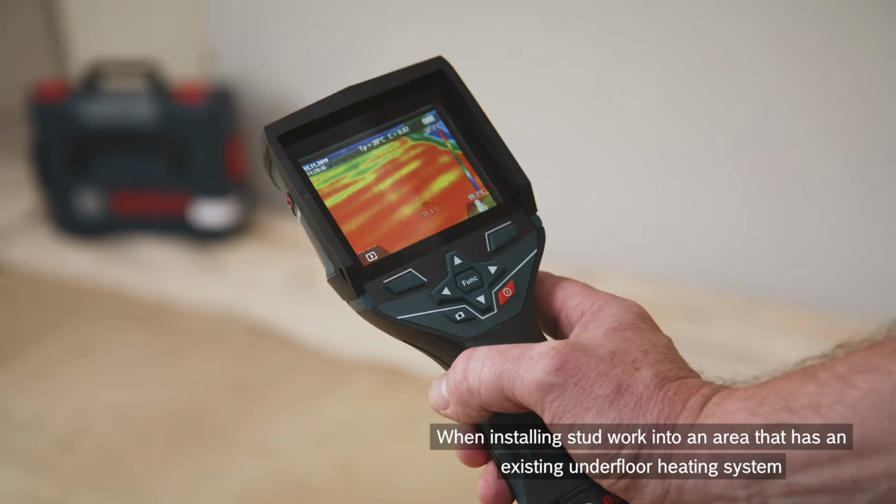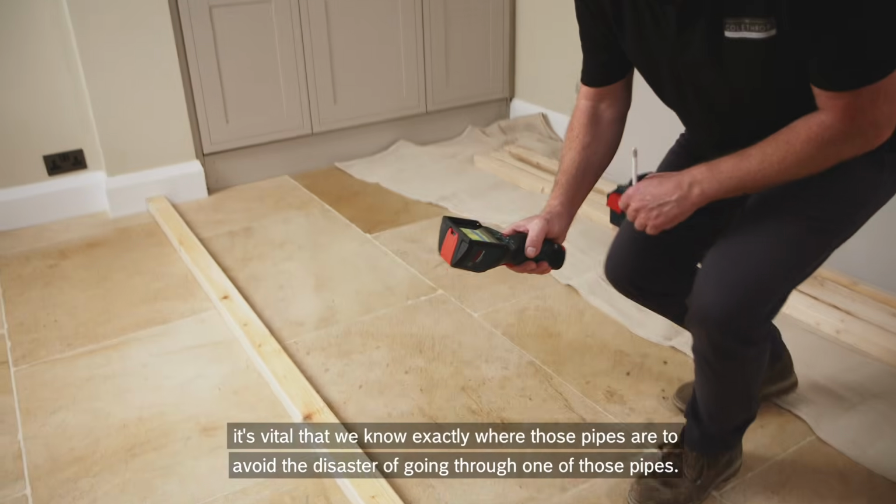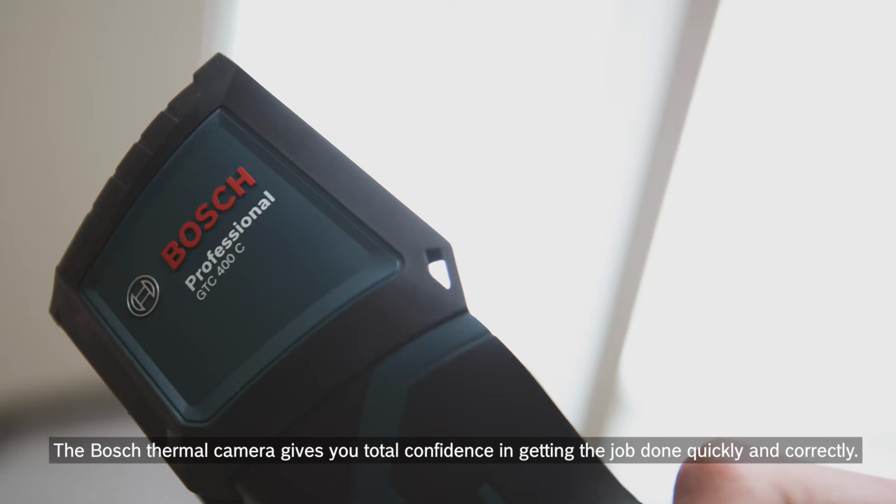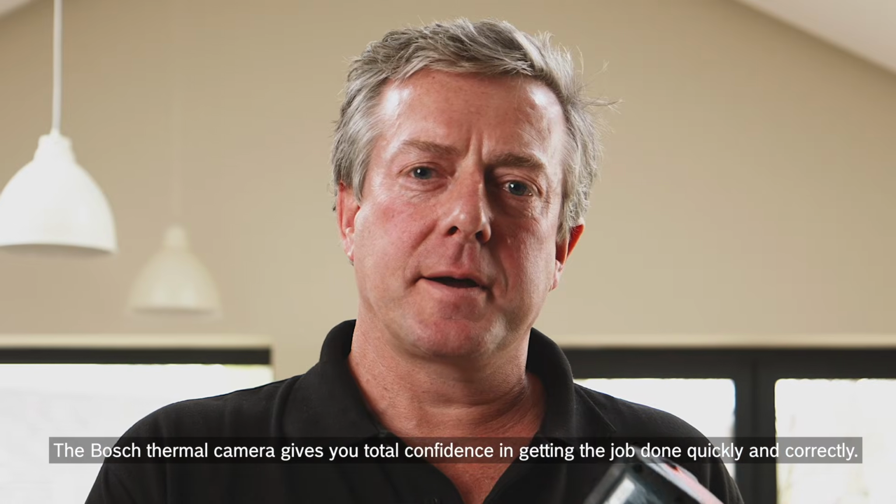When installing stud work into an area that has an existing underfloor heating system, it's vital that we know exactly where those pipes are to avoid the disaster of going through one of those pipes. The Bosch thermal camera gives you total confidence in getting the job done quickly and correctly.